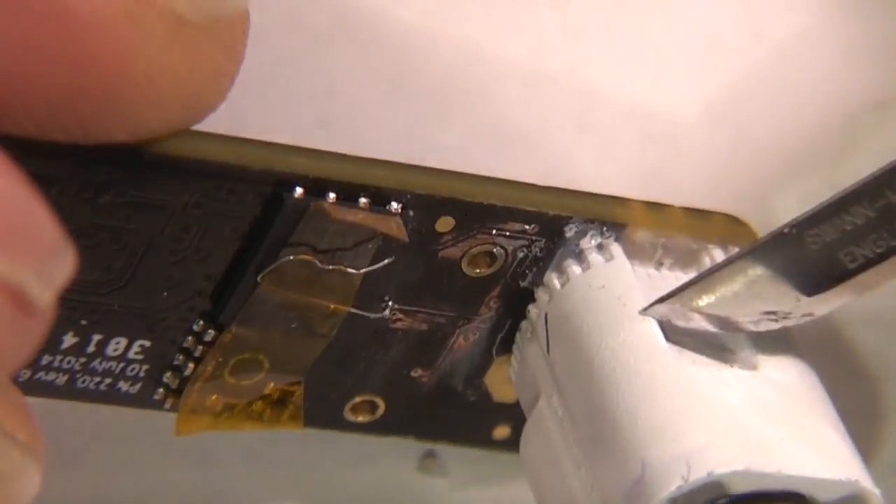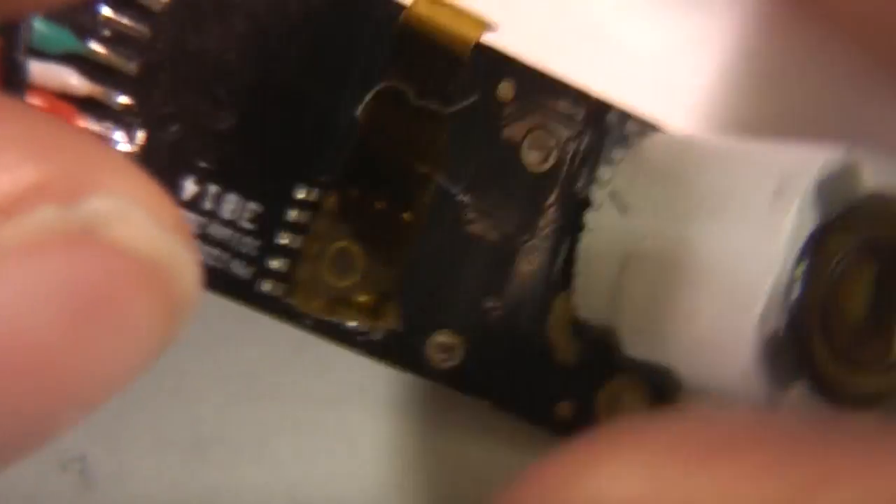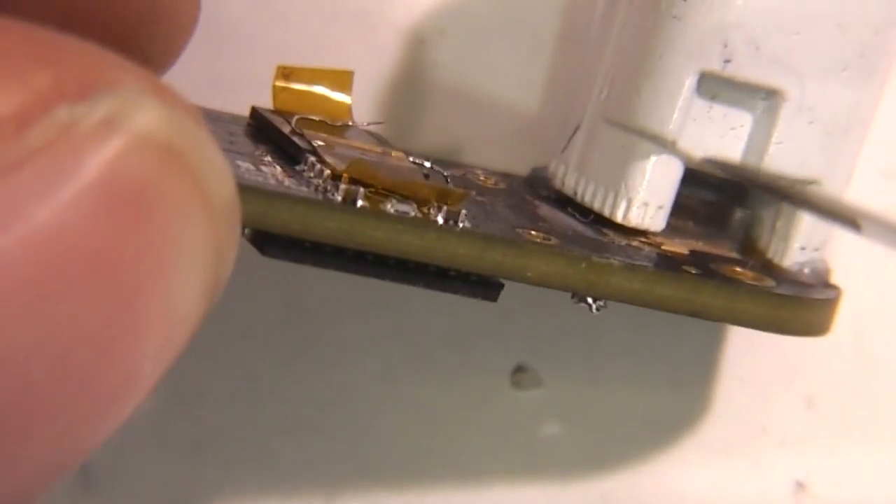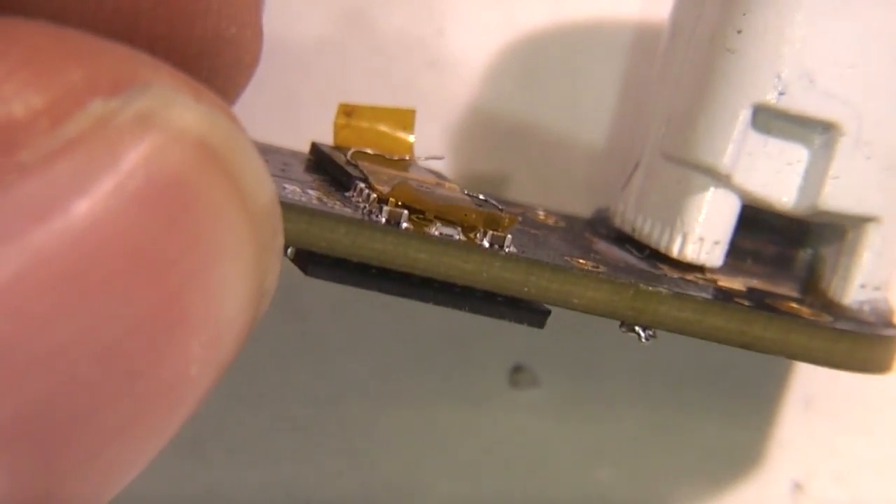I'll probably try to take a little bit more off, but the issue is that because there's some glue around here now, if any of that glue has made its way to the bond wires, and if I crack it off and the glue comes with it, it may well take one of the bond wires with it as well. So I think what we'll try and do is maybe cut away this little bit just so I can see inside, just to see if there is any glue on the bond wires before doing anything else.